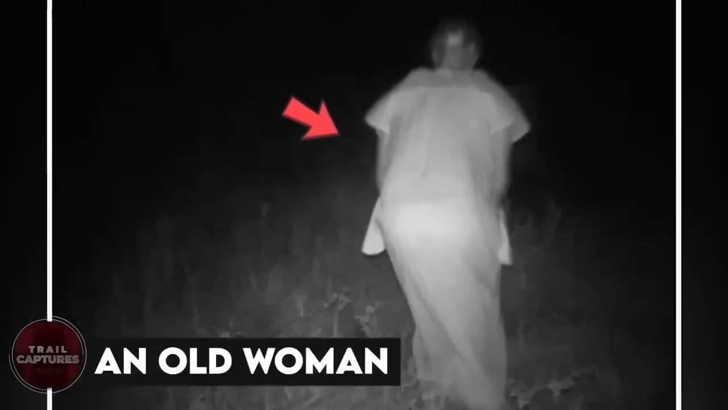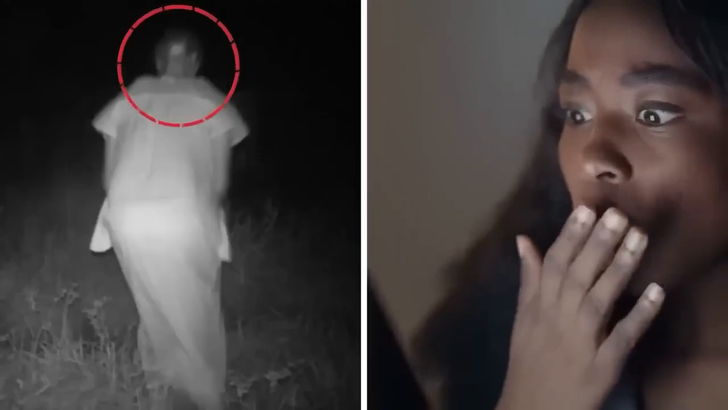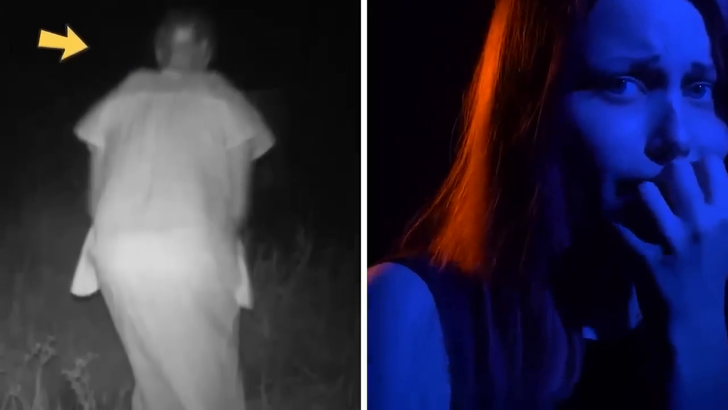An old woman. This picture is one of the clearest on the list, which isn't necessarily a good thing. We can easily make out from this picture that this is either a creature wearing a nightgown, or an old woman walking around outside alone at night in her pajamas. Either way, it isn't good, and is rather unsettling for anyone planning on traveling in the woods anytime soon.